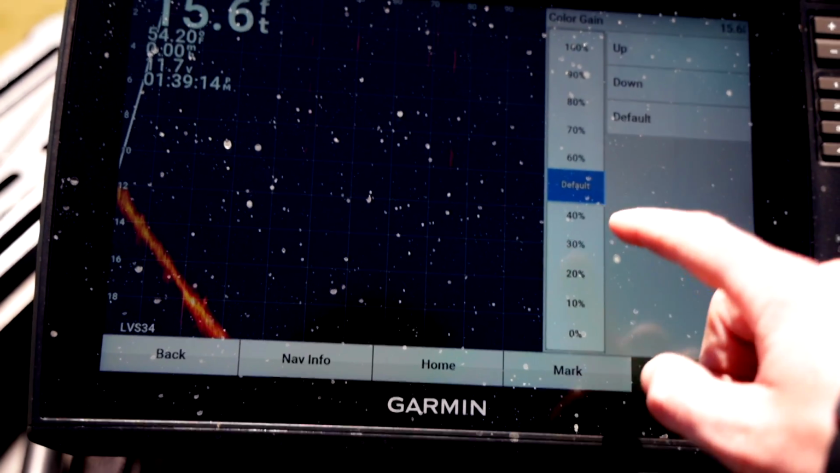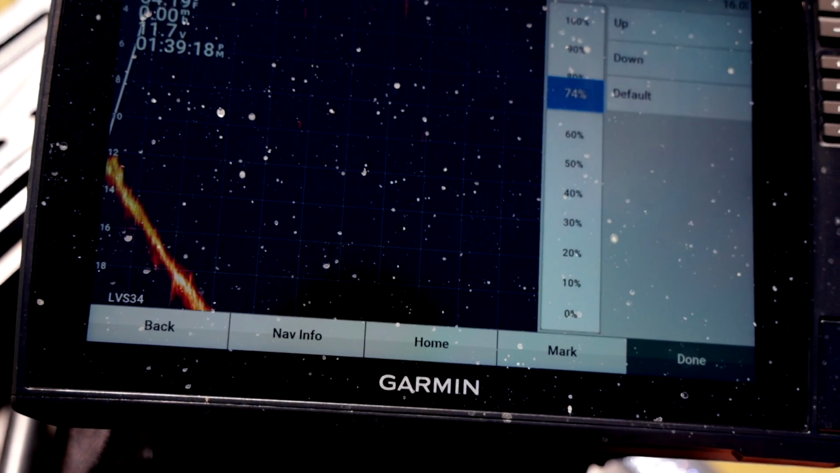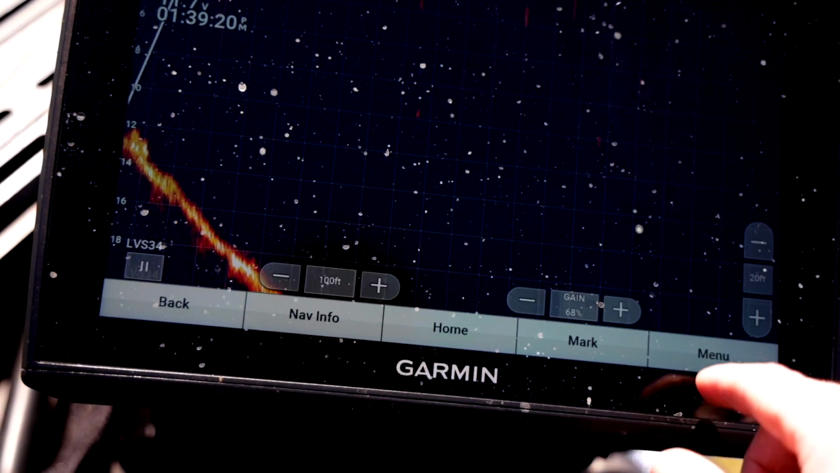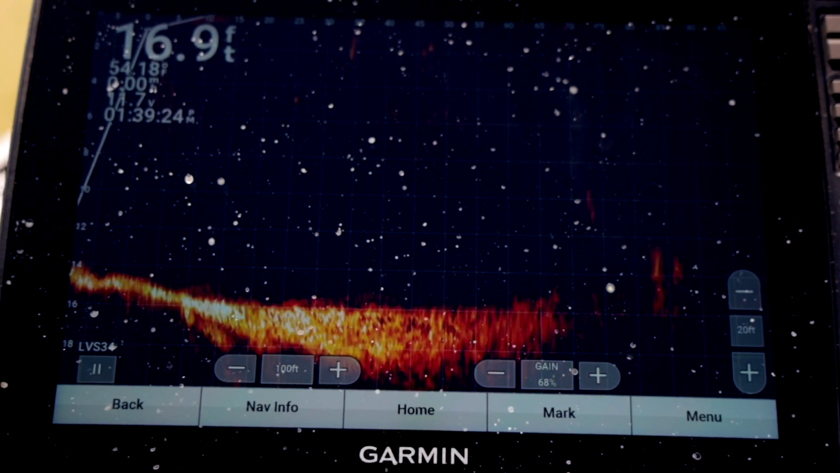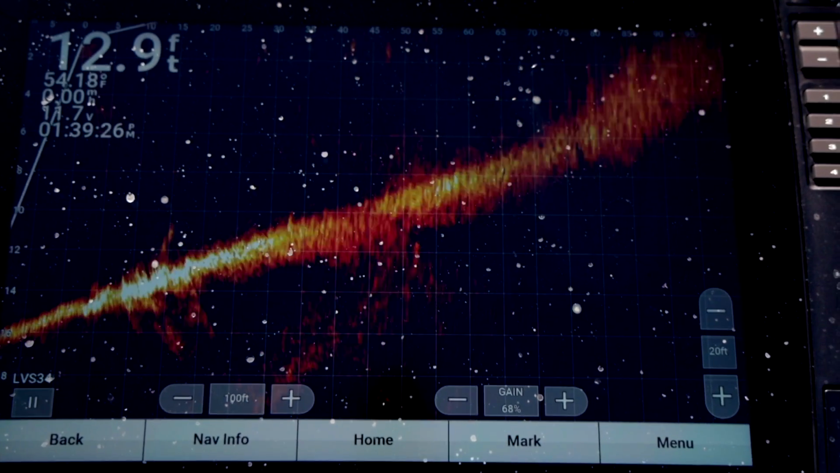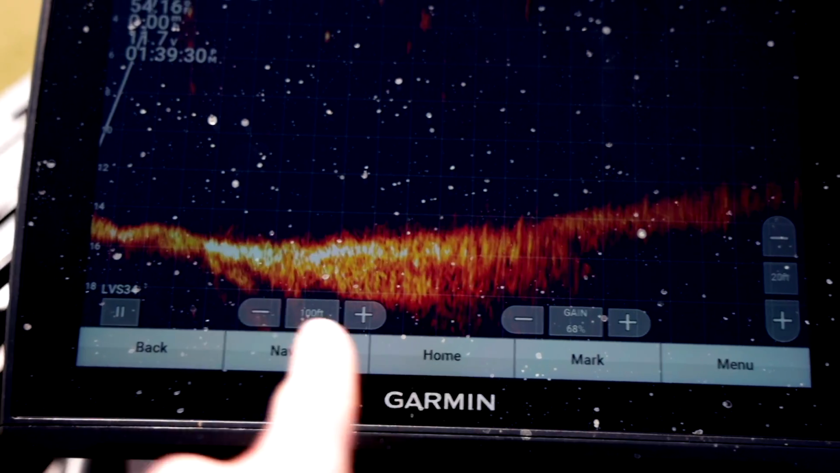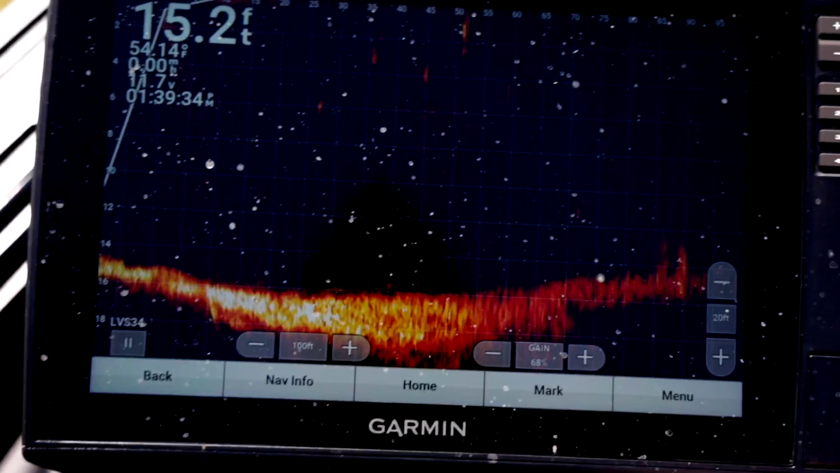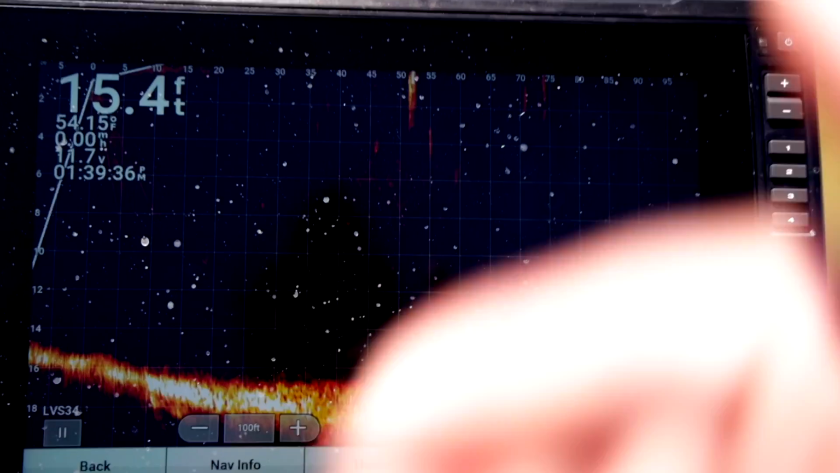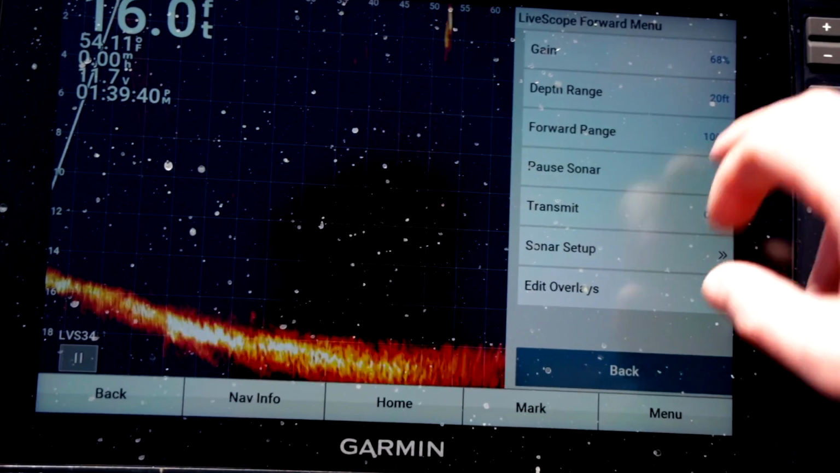Color gain, it's gonna come as default. You wanna run this probably somewhere between 70 and 80%. We'll stick on 74 first and see how that does. But basically what color gain is going to do, you can already see it's seeing out much further here. This is all a lot brighter now, so everything's going to show up a lot brighter on the screen and you're going to be able to see out a lot further. The sun is killing me here, but it's just going to make everything pop a little bit more.